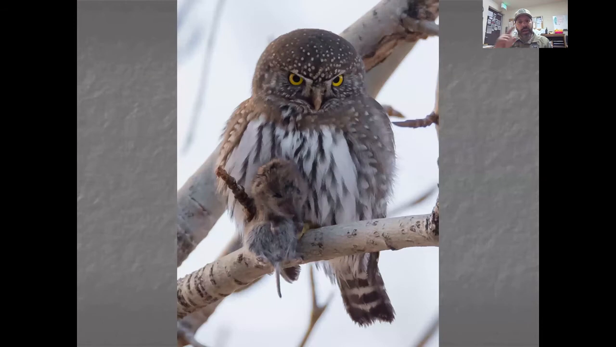And this is actually one of the coolest photos. This is a northern pygmy owl. It's a very small owl. It doesn't look small in the picture, but they're no larger than a house finch. There was a sighting of one of these birds near our fishing pond one winter a couple of years ago, but we haven't seen him since. So it's kind of an uncommon bird to see in the park, but it's not impossible.